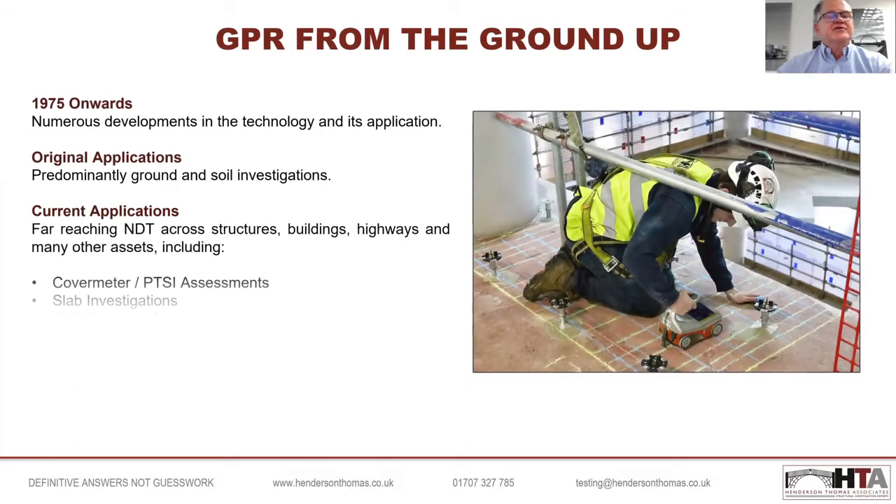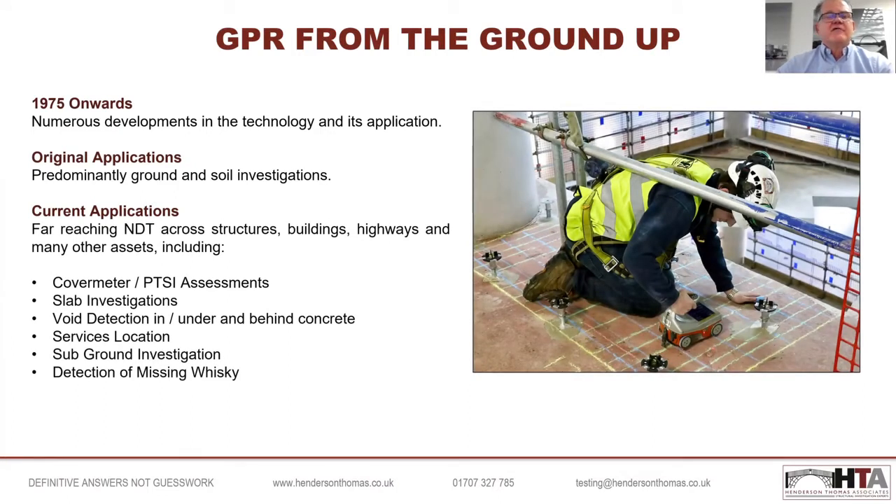Very much the initial applications of ground penetrating radar, or impulse radar as it's also known, were to do with ground investigations and soil investigations. From the 70s through to the current day, there's been a massive growth in the application of the equipment, the different types of equipment that are available to everybody in our industry.